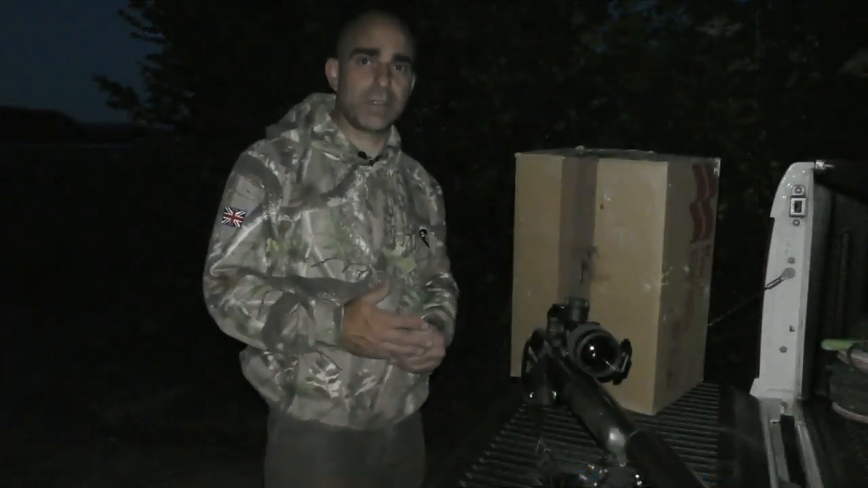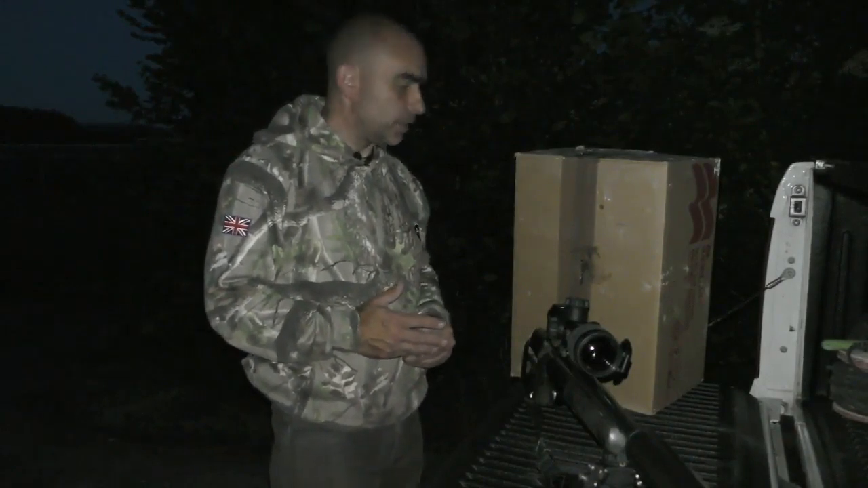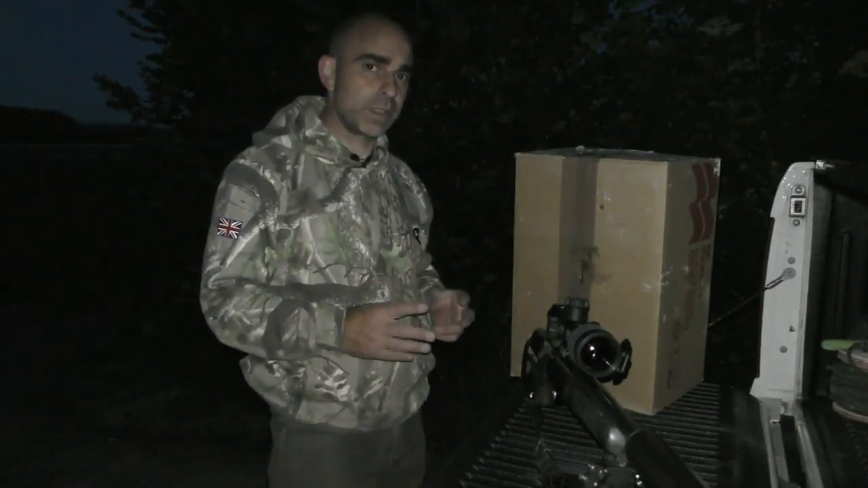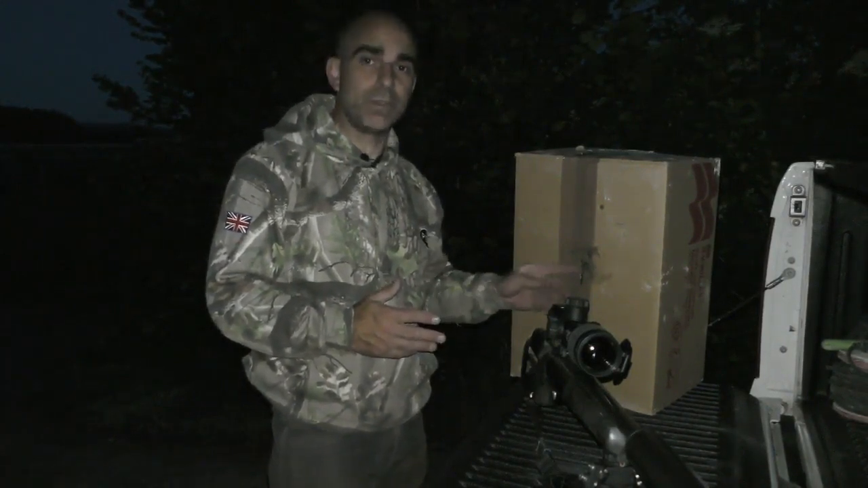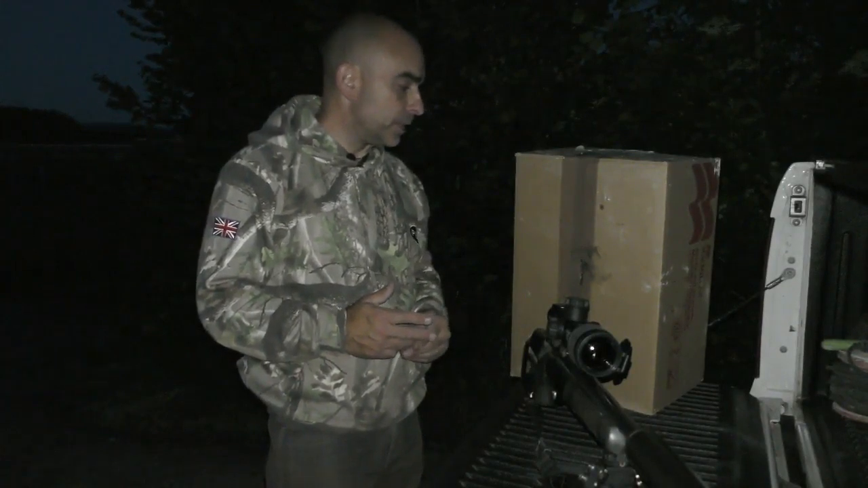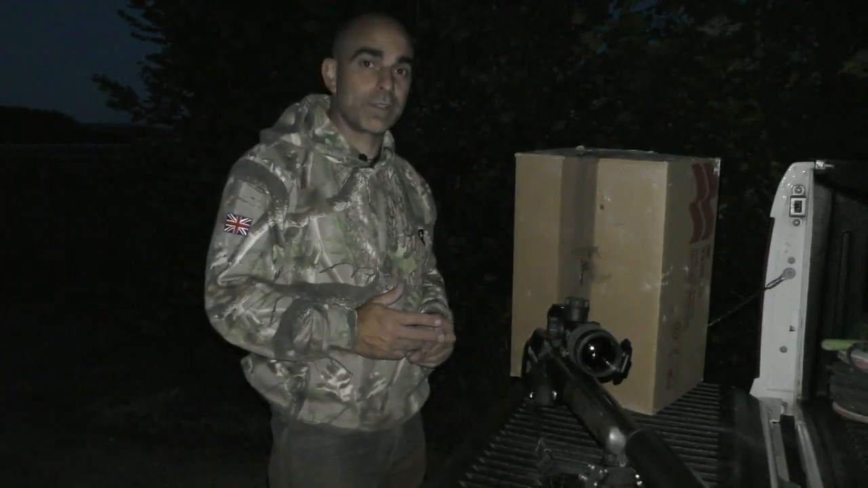Okay, so that's the Thermion zeroed on the .223. It took me a few shots more than I was expecting because I couldn't quite figure out where my shots were going. It wasn't until I went down and had a closer look that I found that I put all the shots straight through the same hole, or pretty much through the same hole on the heat pad. So that's nicely zeroed. So off out to see if we can find a fox.